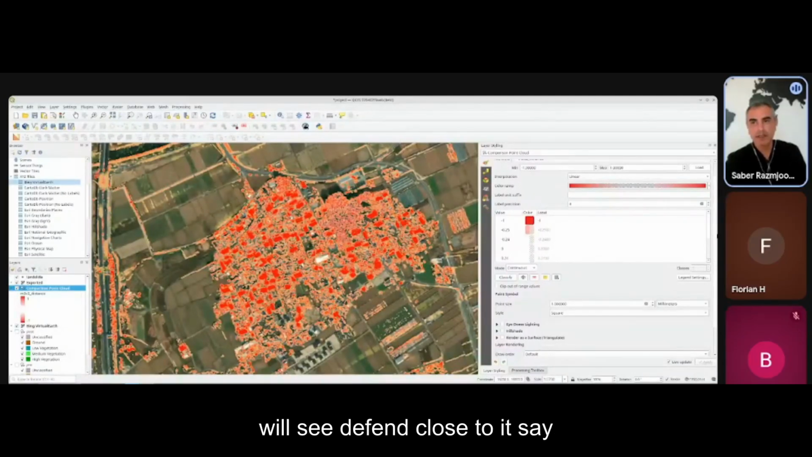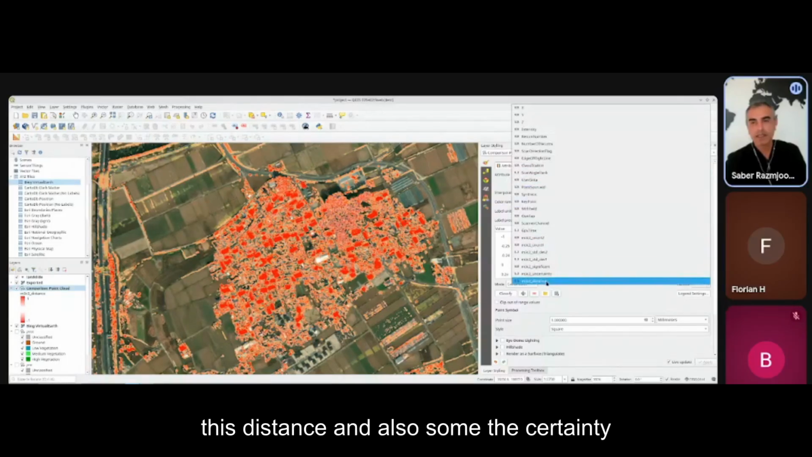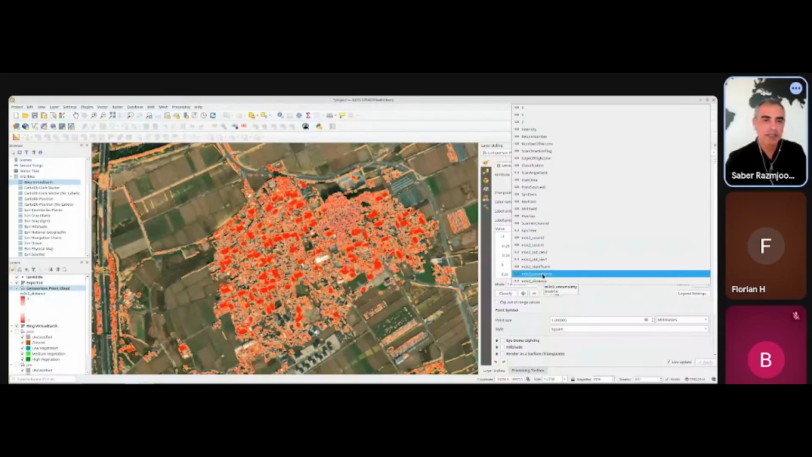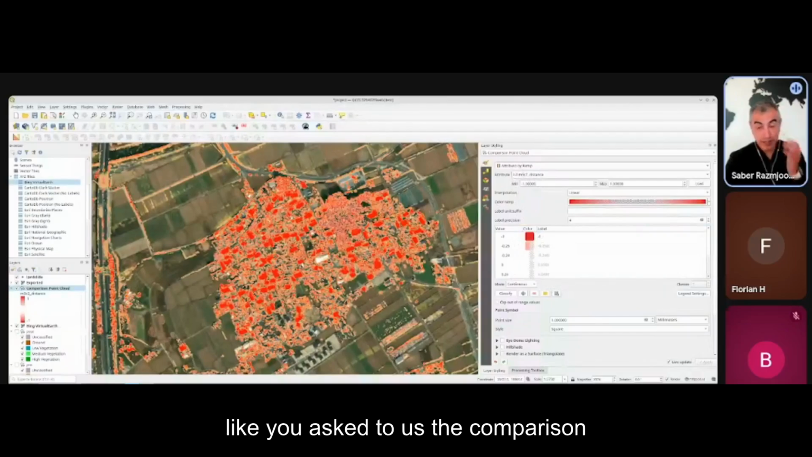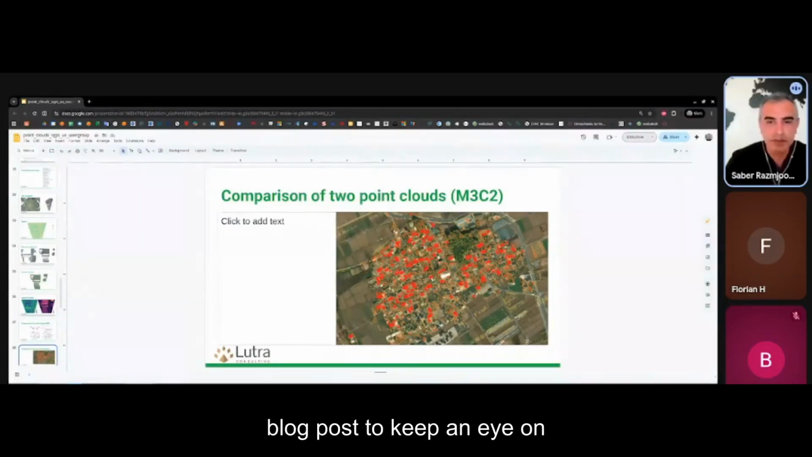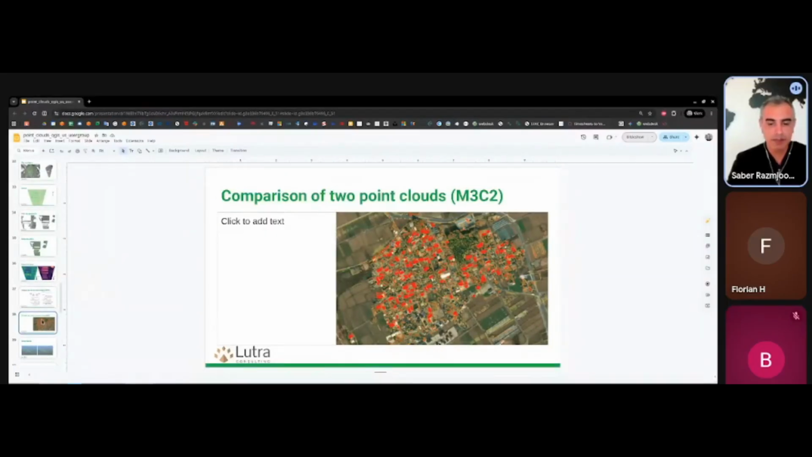and as I said, you will see different classes. It adds this distance and also the certainty level, how certain the algorithm has been in calculating those distances. So it's not one raw result like a raster to raster comparison. As I said, there will be a blog post. Keep an eye on it, and if it's of interest, you'll be able to read more about it.